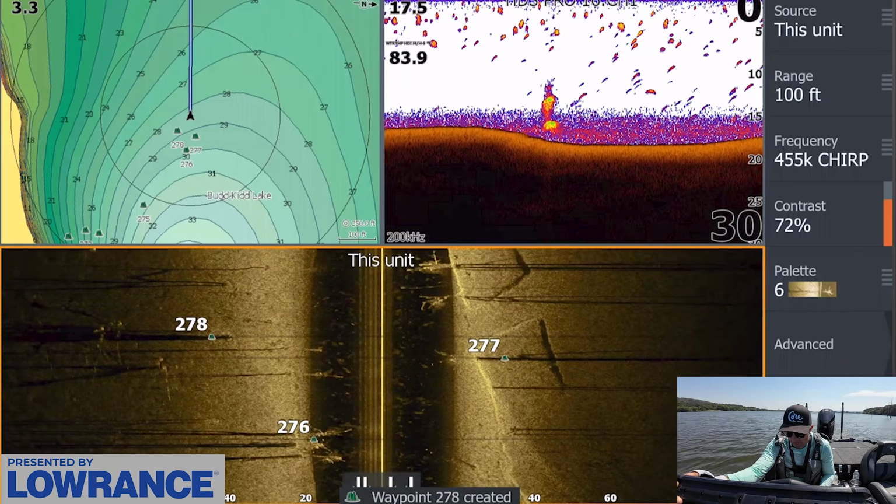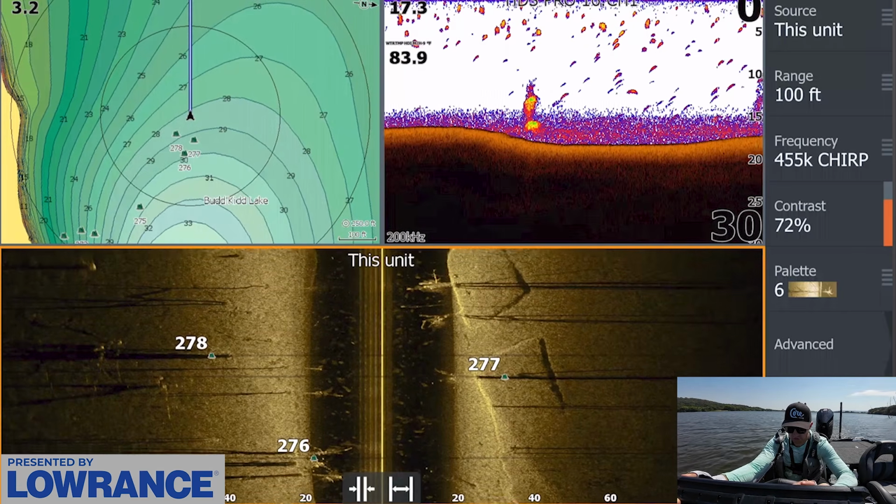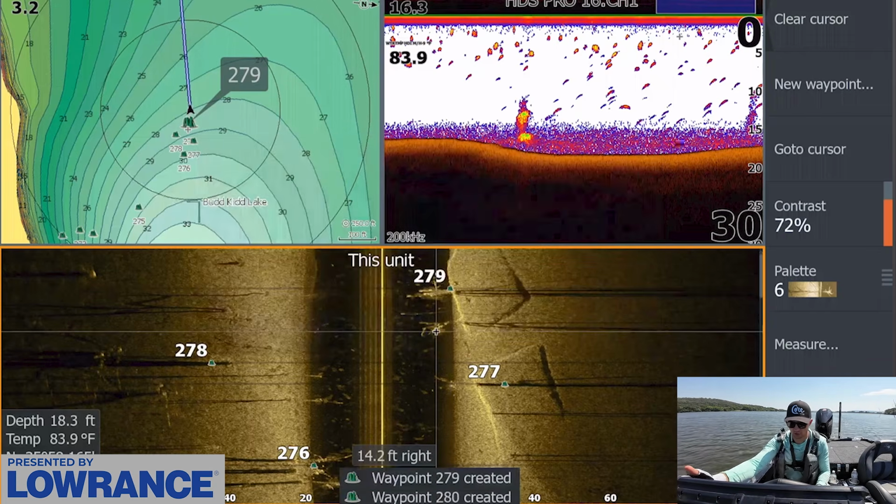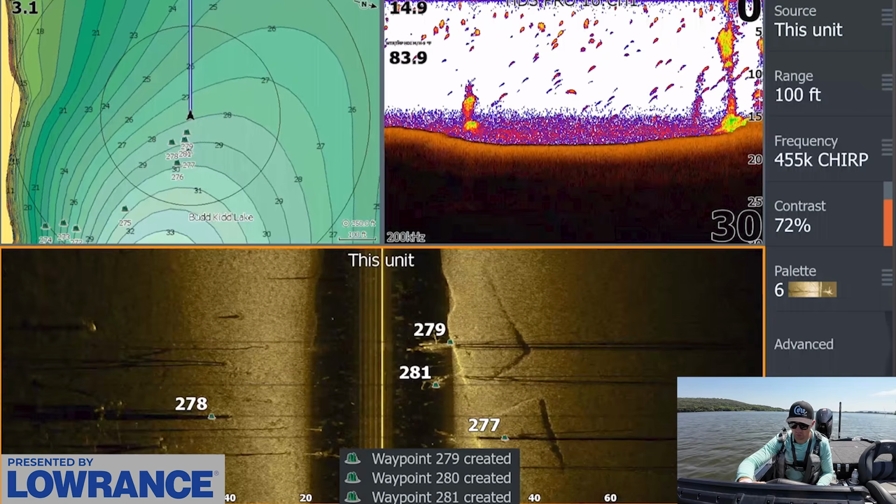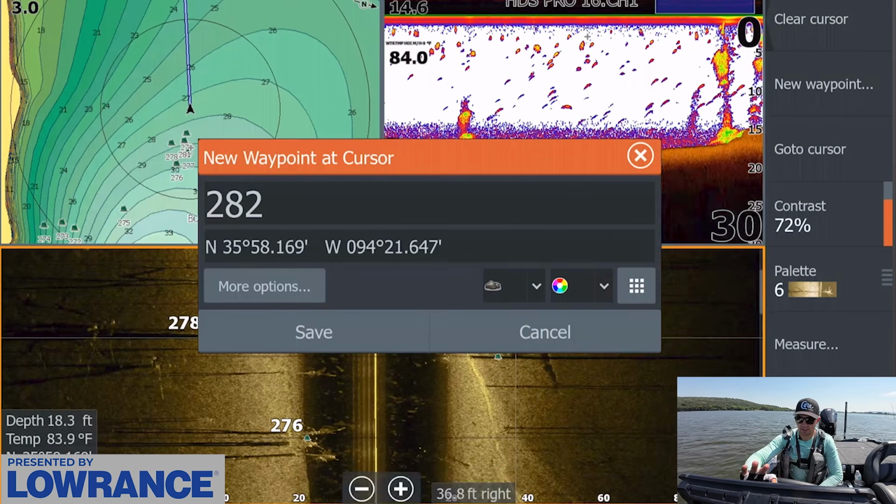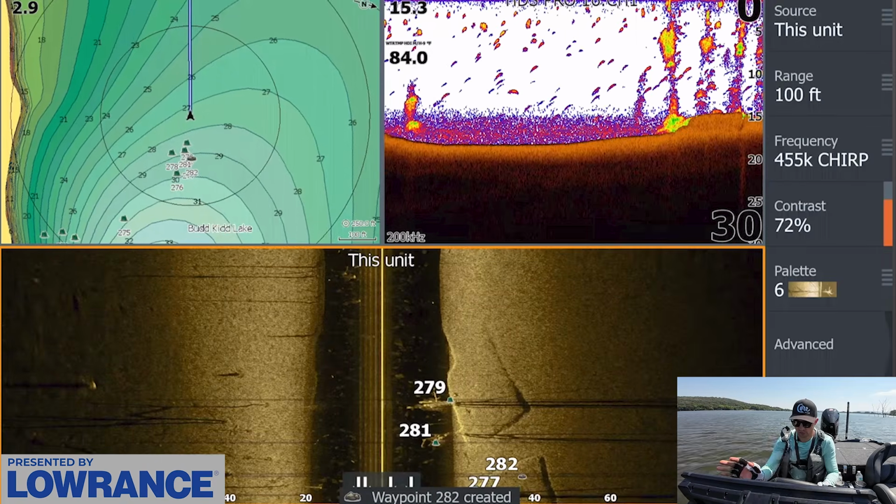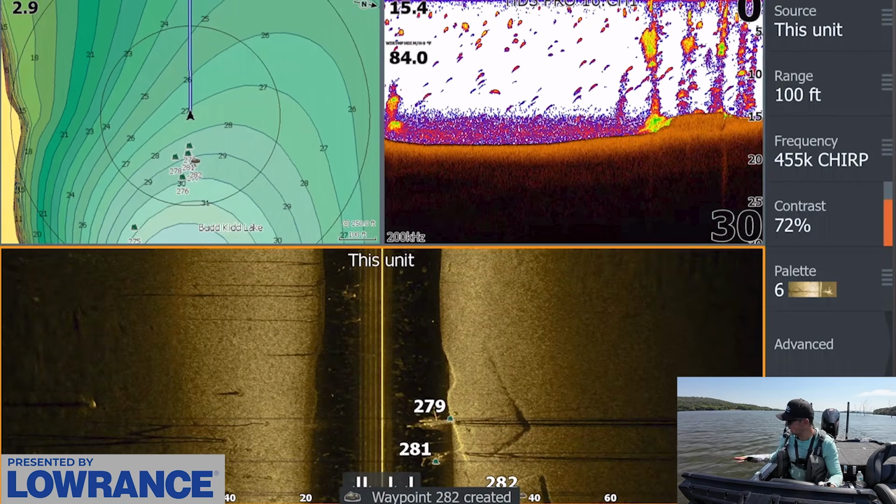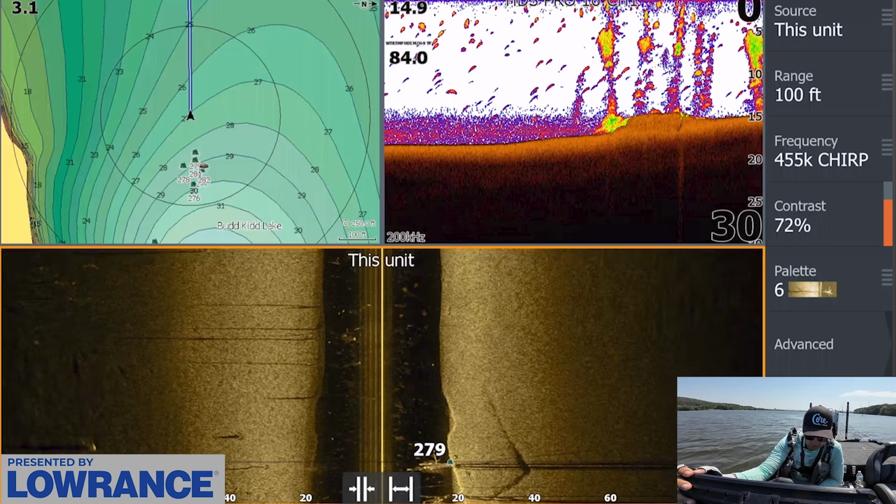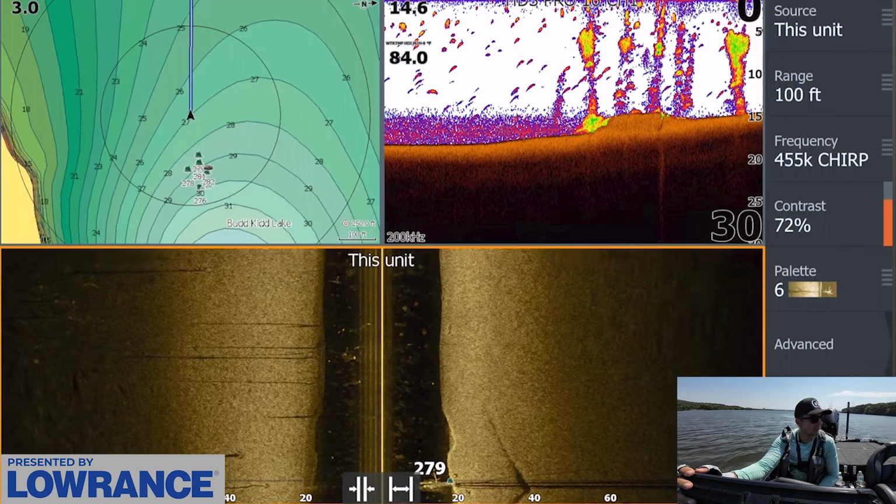Actually, that looks like an old road bed. I thought that was a creek channel. This is definitely a road, and there's timber right on top of that road. This could be juice right there. I'm gonna actually mark this with a little road icon or a rock icon and see if we can see anything. There's a lot of timber underneath the boat right now. It's all over the place, so maybe even a little bit too much timber right through there, but I don't think that that's a problem.